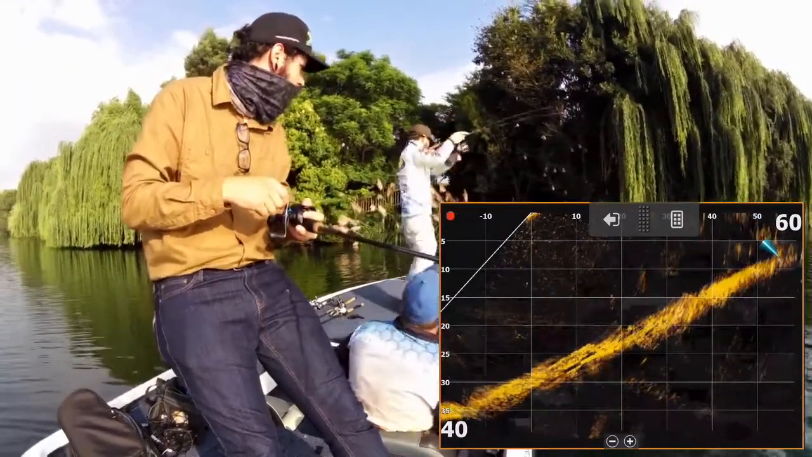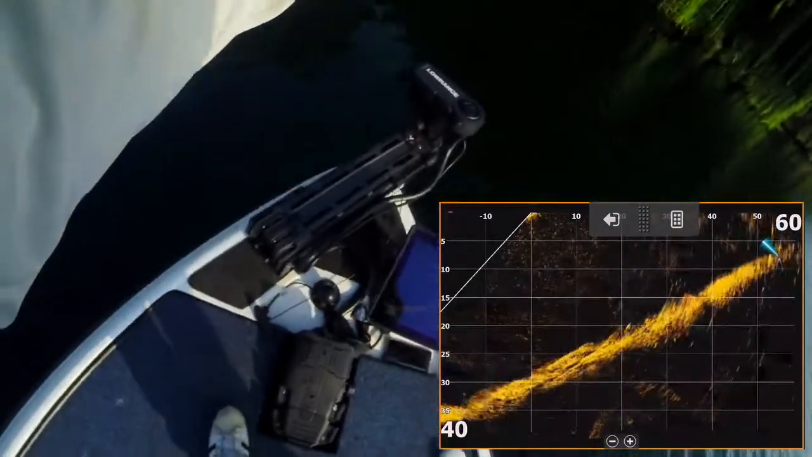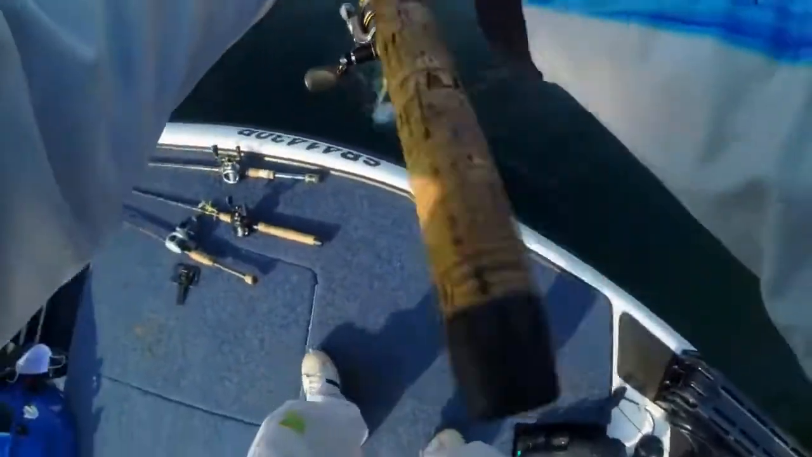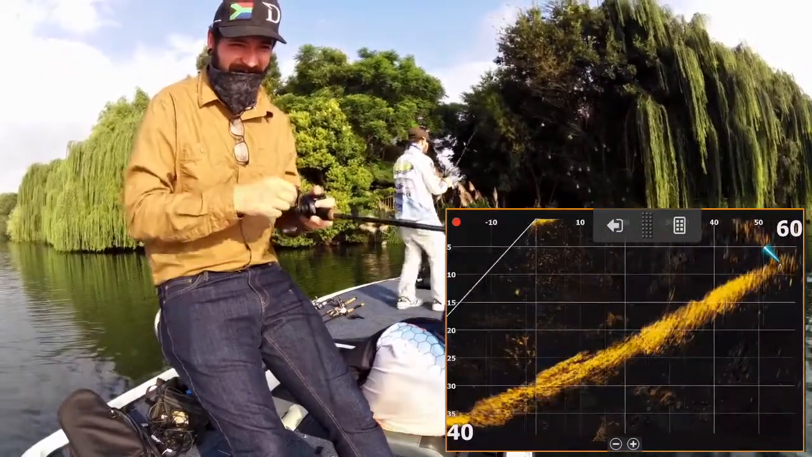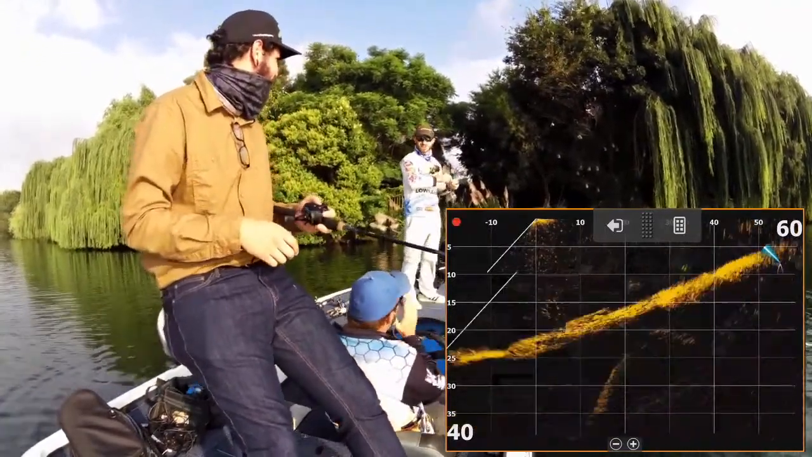Got him. Got him. It's not a bad fish. Oh, look at that. Oh no, it came off. But guys, how cool was that? That was on the active target.